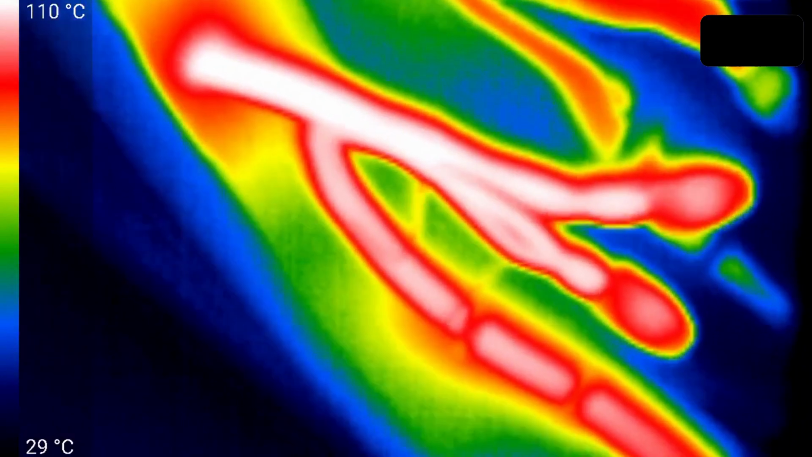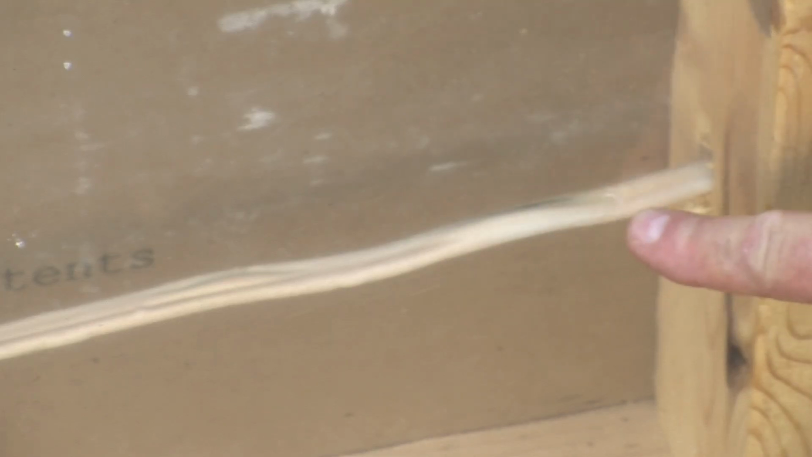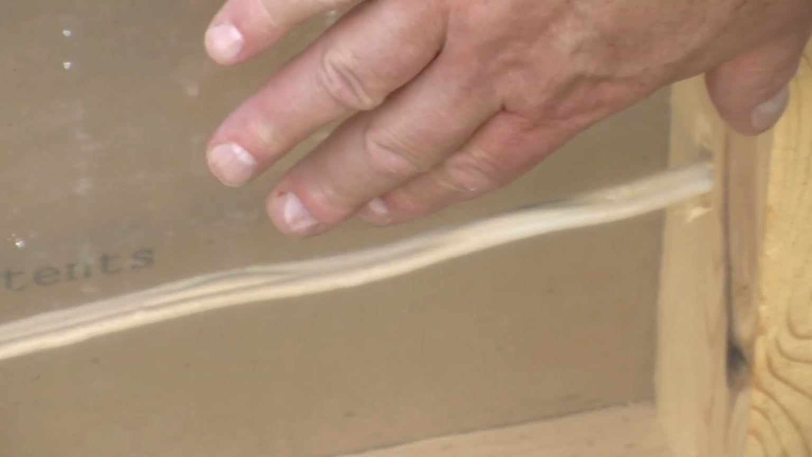So I think what we're going to do now is further increase the current, maybe to 55 amps. So at about 5 minutes of 55 amps, I don't know how well you can see it, but the wire is visibly deforming here and over there. It's beginning to bulge somewhat. I'm guessing gases are forming inside. Oh, and on the other side, it's even more apparent.